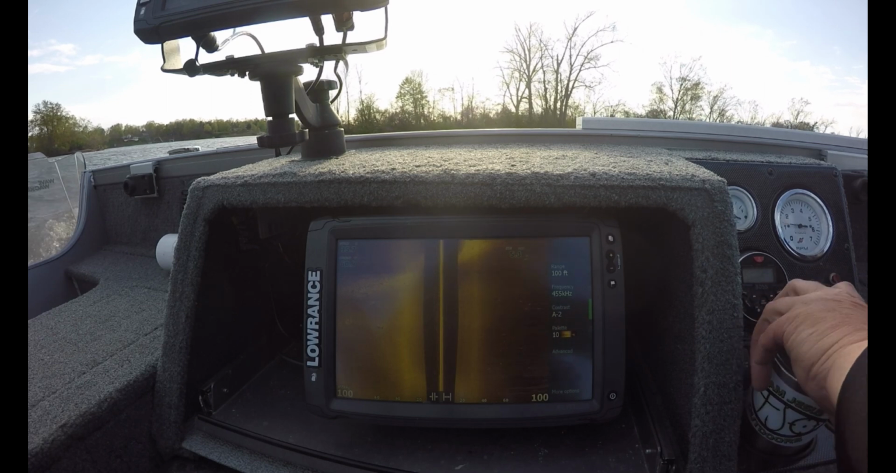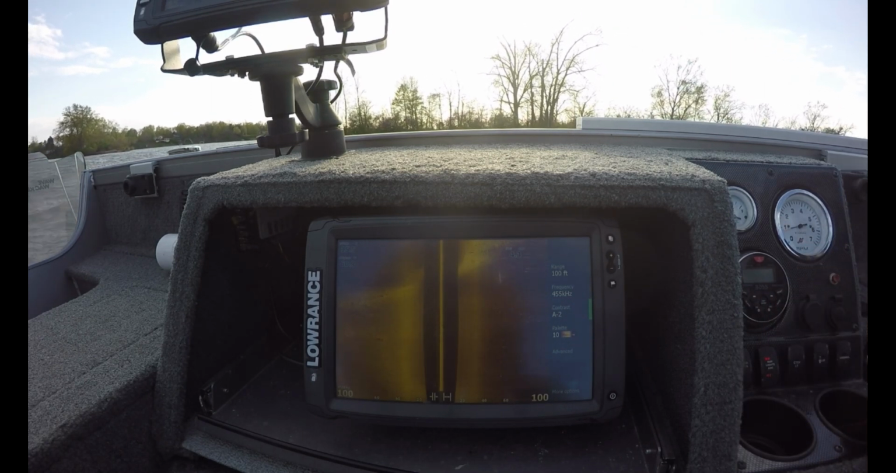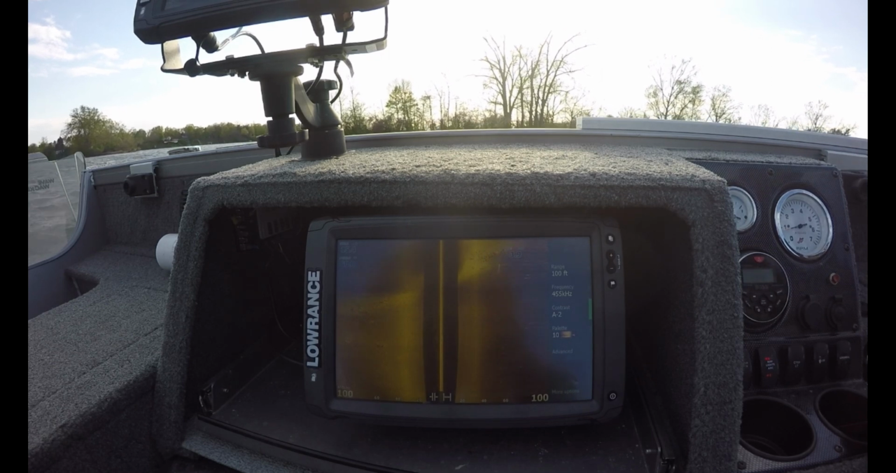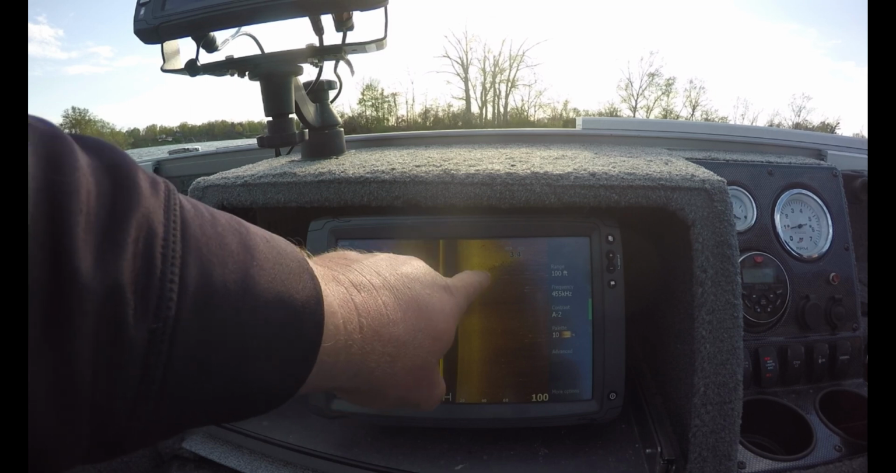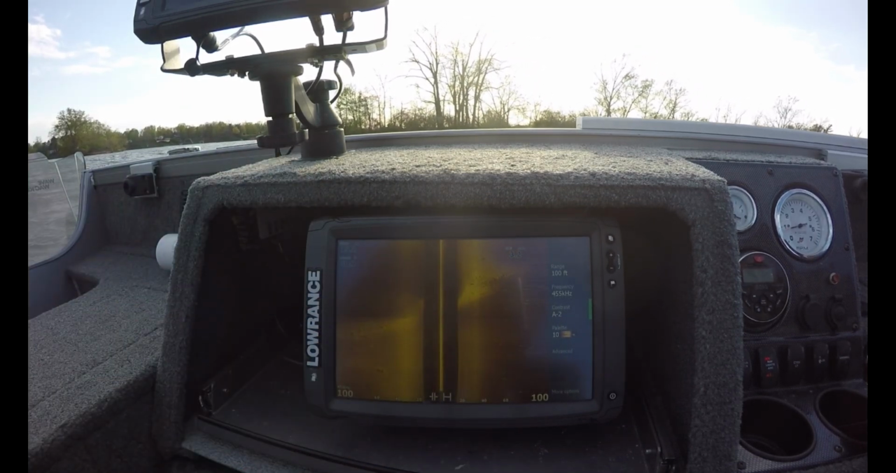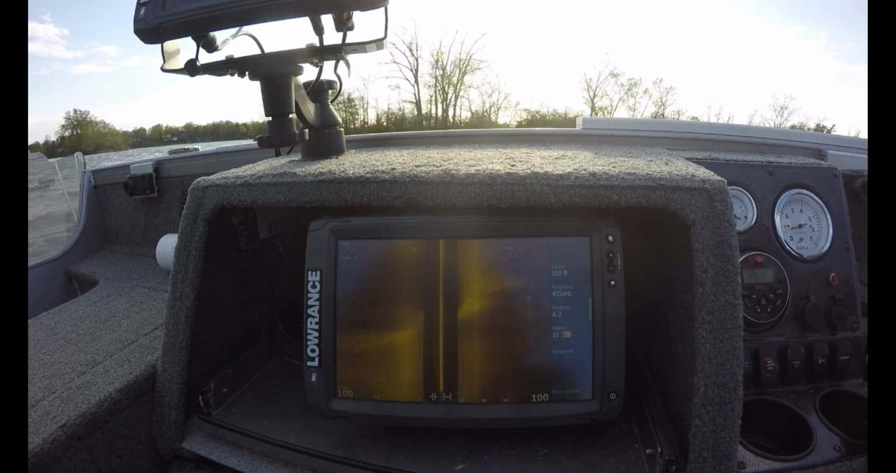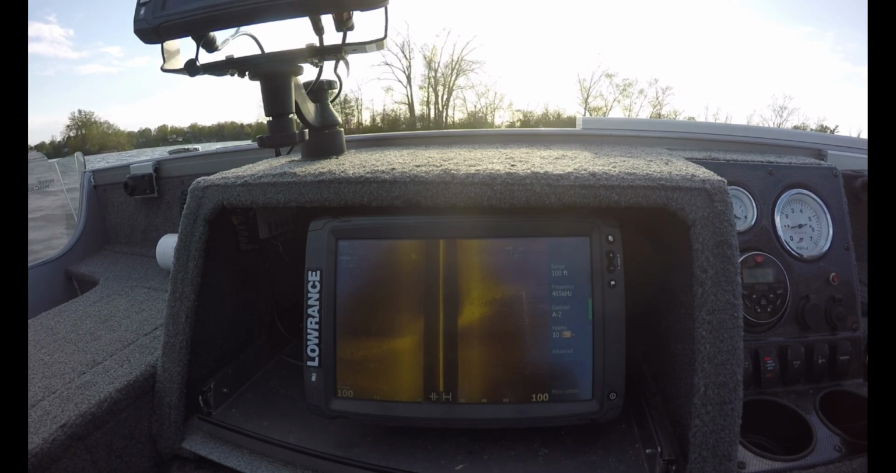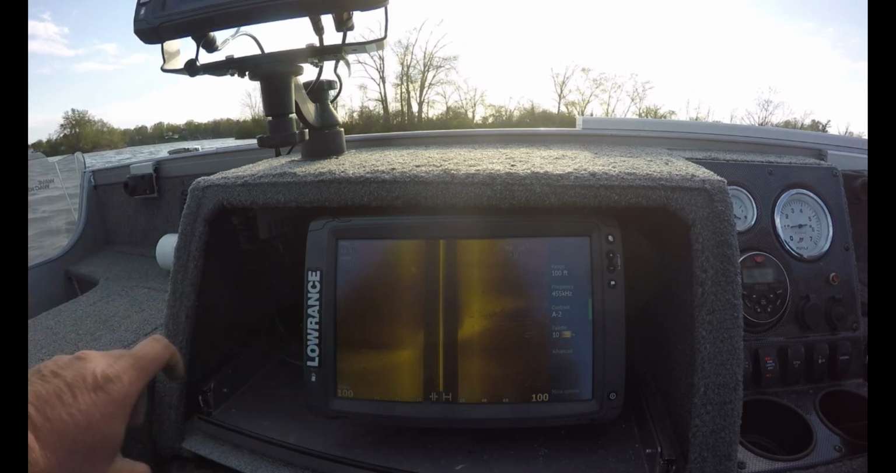That's interesting. There's a real hard bottom spot right here. See this? See that? Yeah. Those rocks, and it got real bright and hard right there. Yeah. And across here, some sort of old, I don't know, it could be an old road or something. Some nice structure right there.